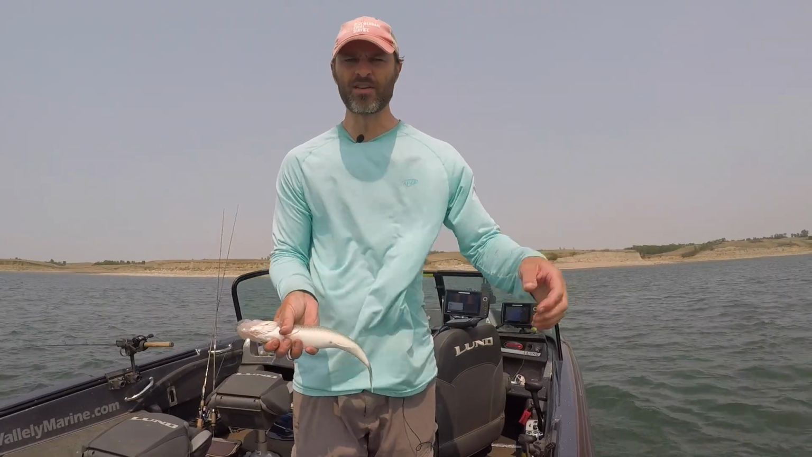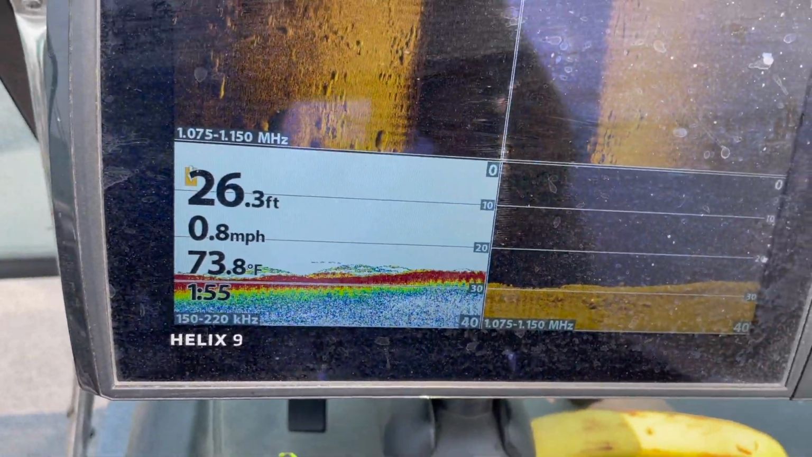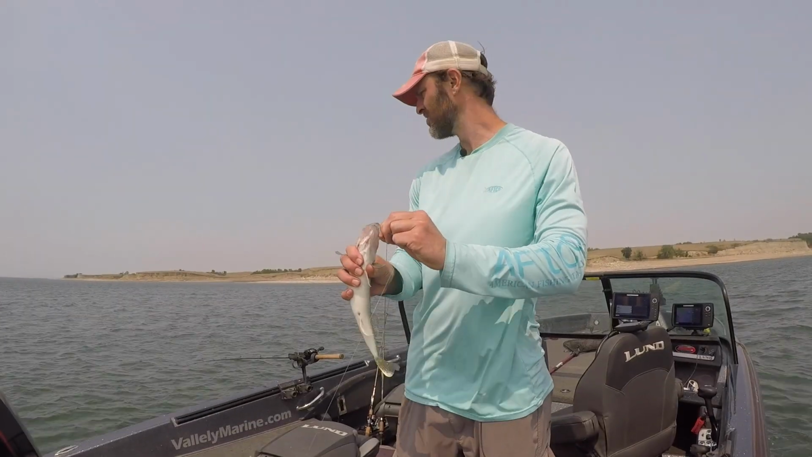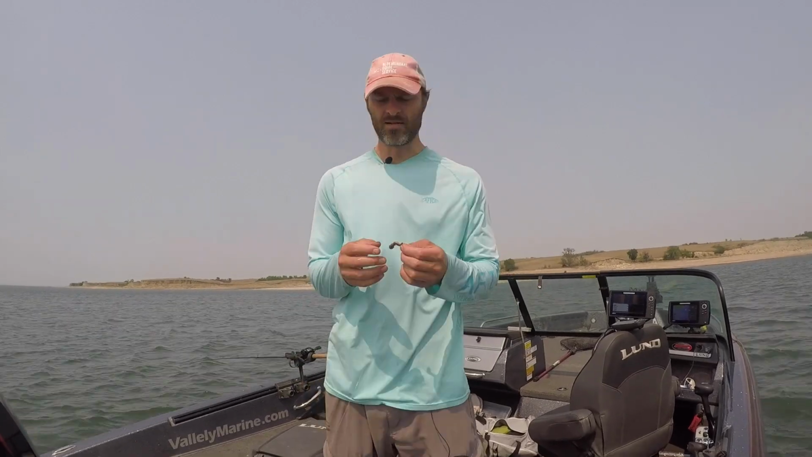Some of the fish were coming up a little higher on the rocks in 25 feet. Some of them were hanging down in 35, more on the end. So that's kind of the pattern that I found that was most prevalent out there.